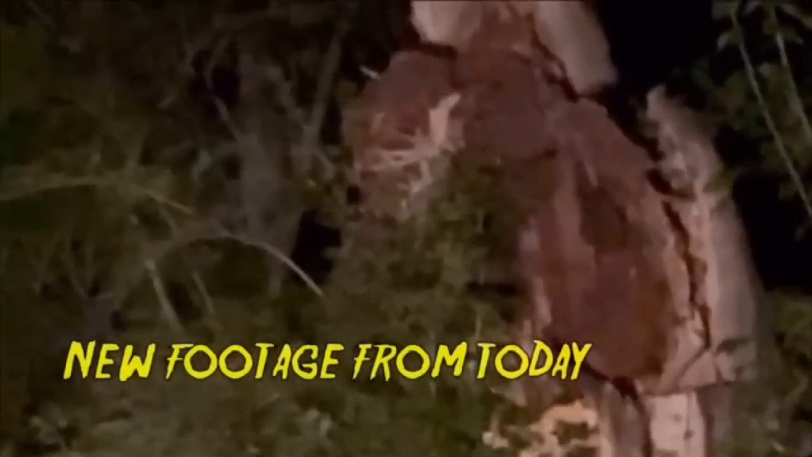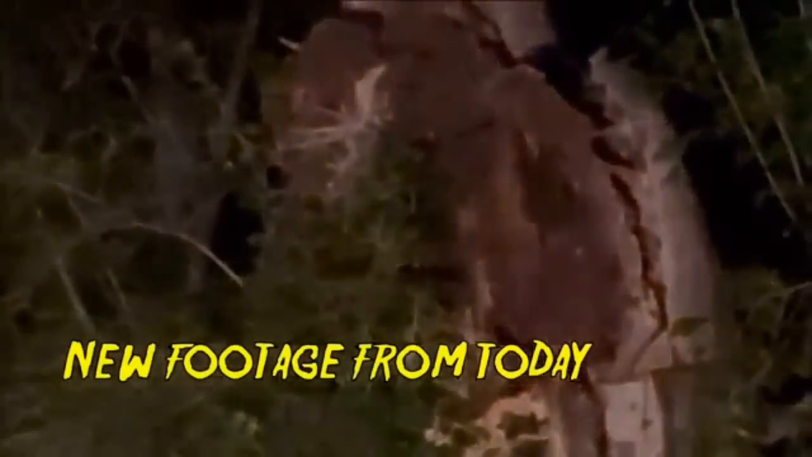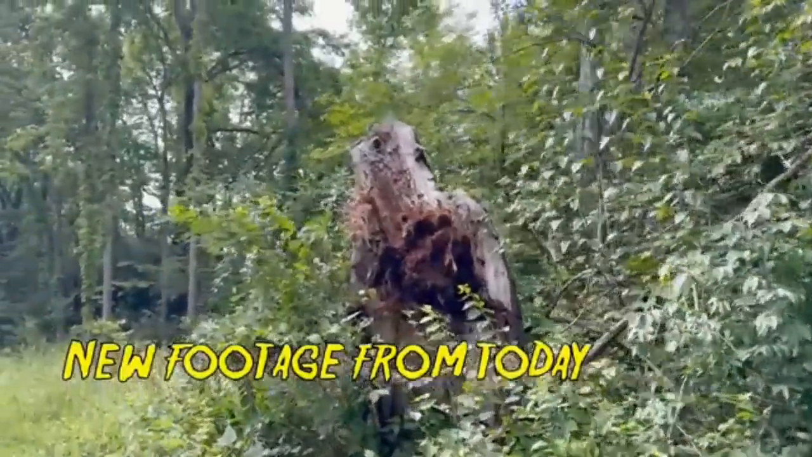However, lucky for us, after those fantastic comments, Dee went back to that exact tree stump in the daytime to show that it was indeed a bat squatch, and it must have flown off when they left because the dead tree stump changed, and the very distinguishing characteristic, which was that big bat head, it's gone now. But let's take a look. Finally, we get the new footage of the tree stump in the daytime.